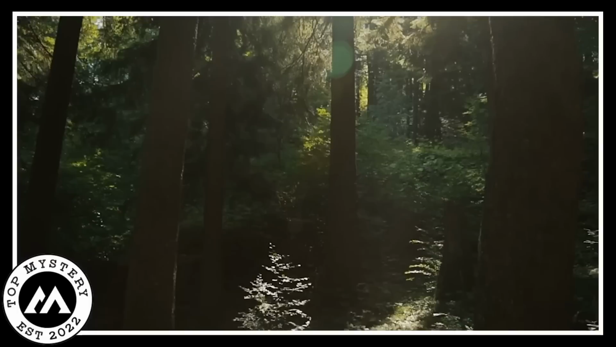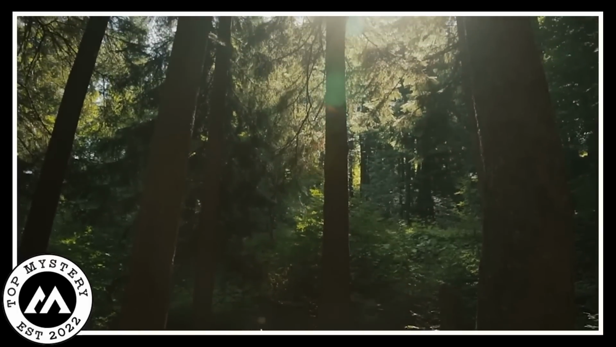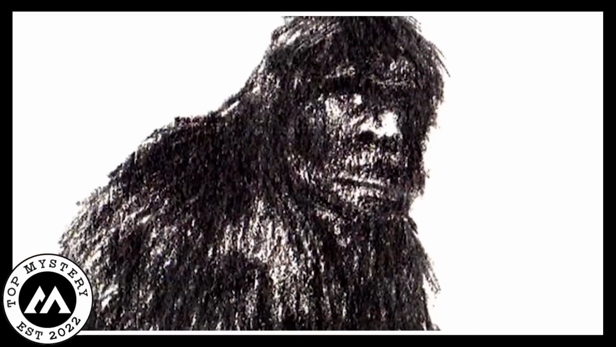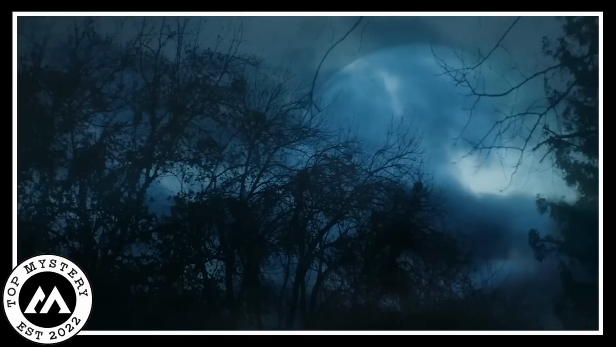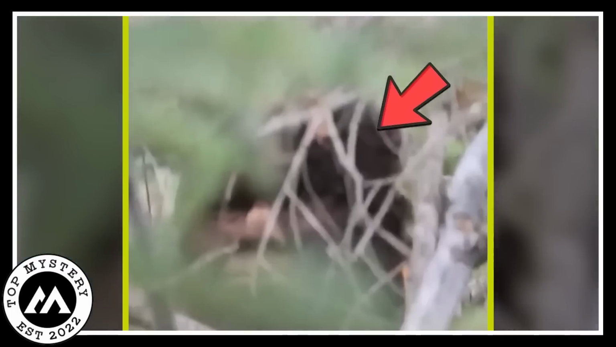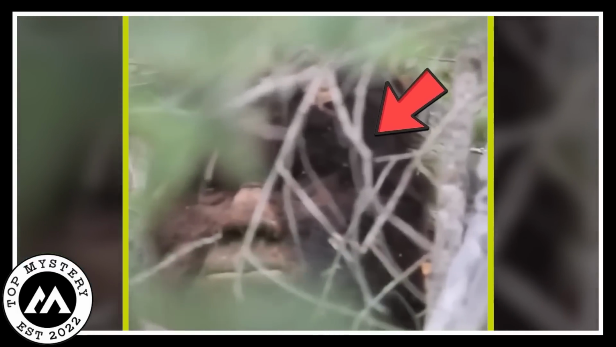Real Bigfoot footage. In a deep, quiet forest where trees seem to share secrets, a curious person set up a camera to catch a glimpse of the famous Bigfoot. Days turned into nights, and just when things were getting a bit boring, something amazing happened. The camera, sitting quietly, recorded the incredible moment when Bigfoot came out from the murk.